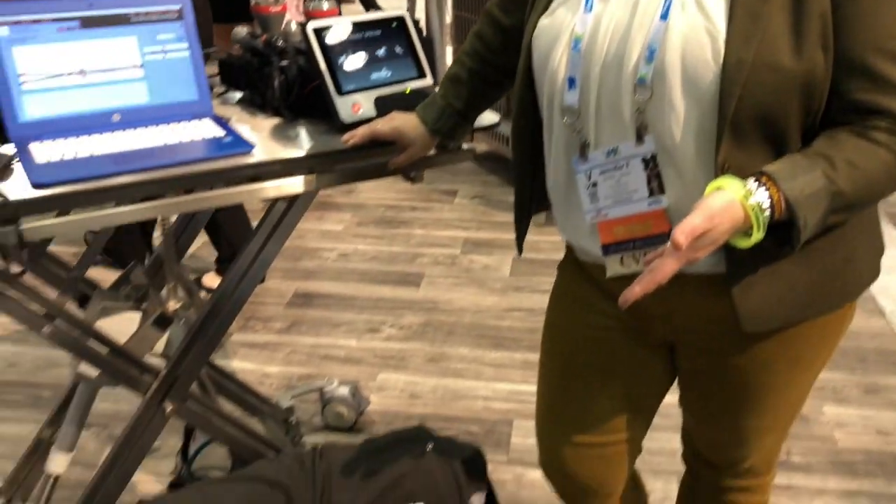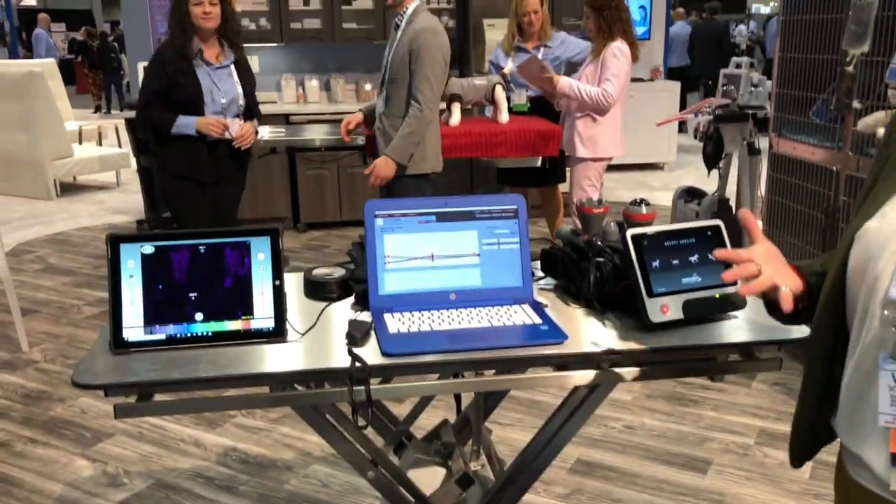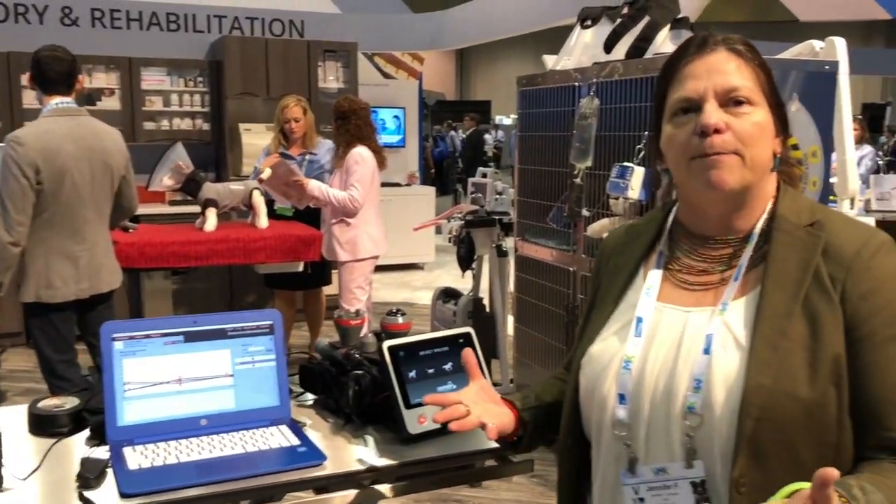I think the Digitherm is the most exciting new innovation for general practice, because our issue is always identifying and evaluating our patients for pain in an objective manner. So the stance analyzer can help because it can identify weight placement, but it isn't going to help identify a painful procedure that might not be entirely musculoskeletal.